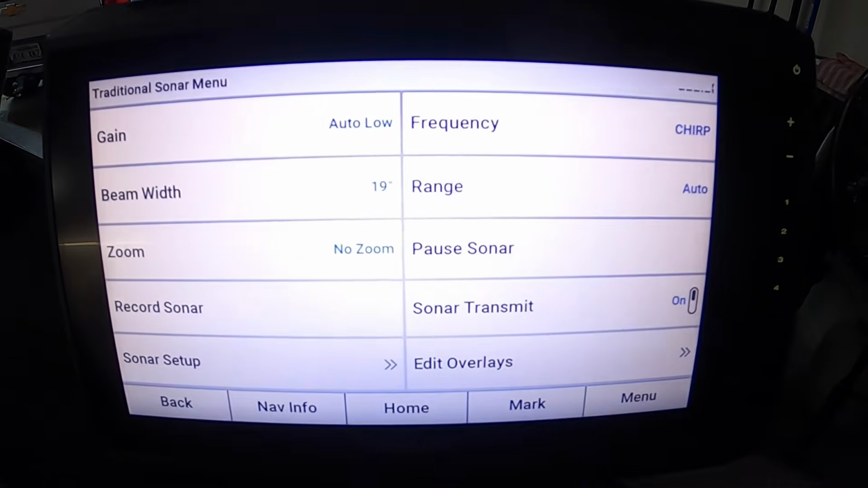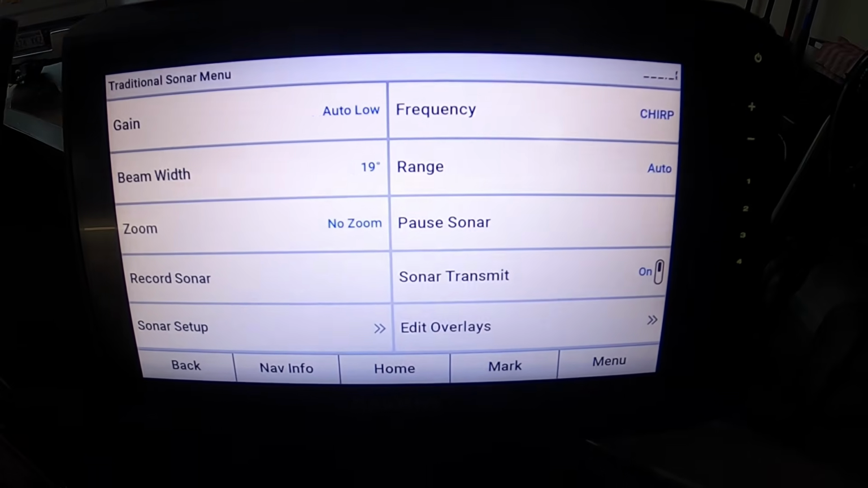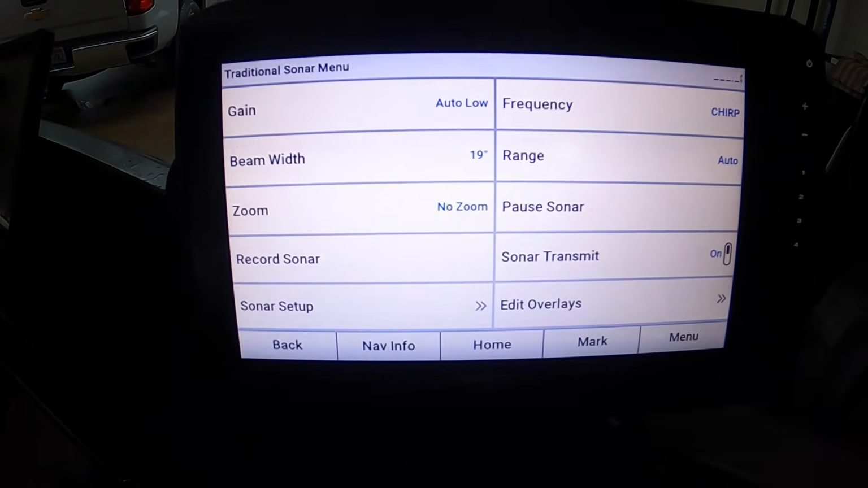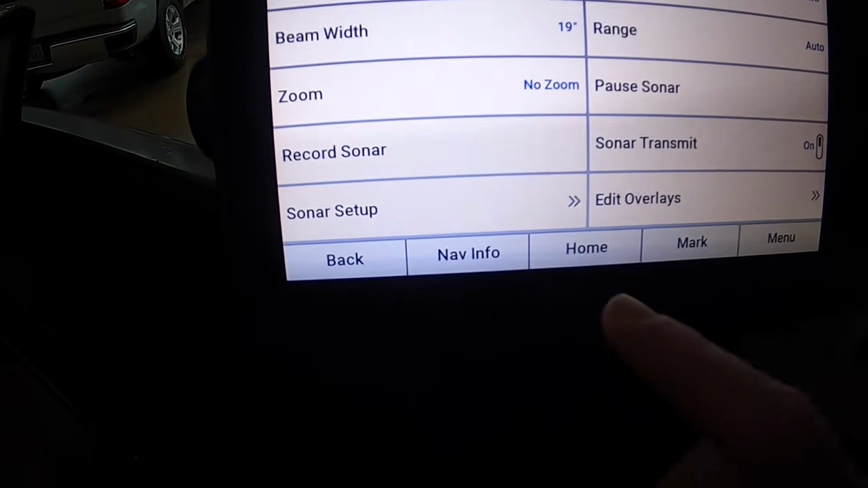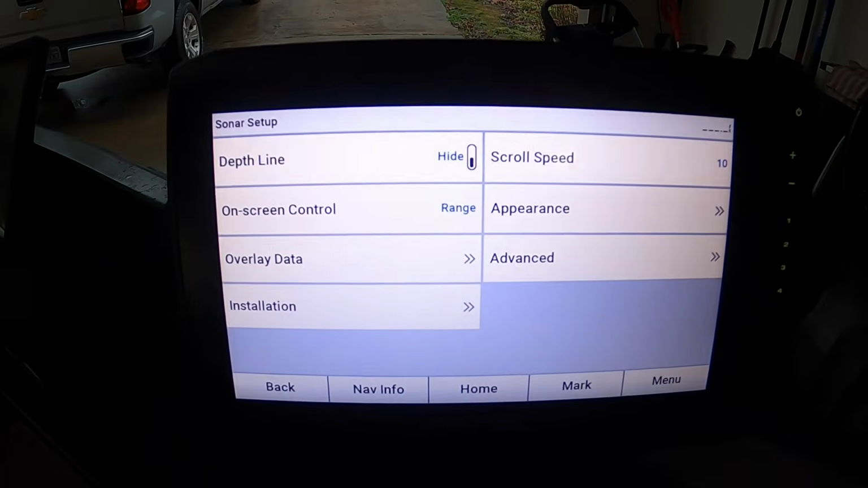So our gain is on auto low, frequency is on chirp, beam width is 19, range is on auto. I don't have any zoom. Sonar transmit is on. Sonar setup: scroll speed is at 10. That is extremely important. Remember, we want that scroll speed going fast.